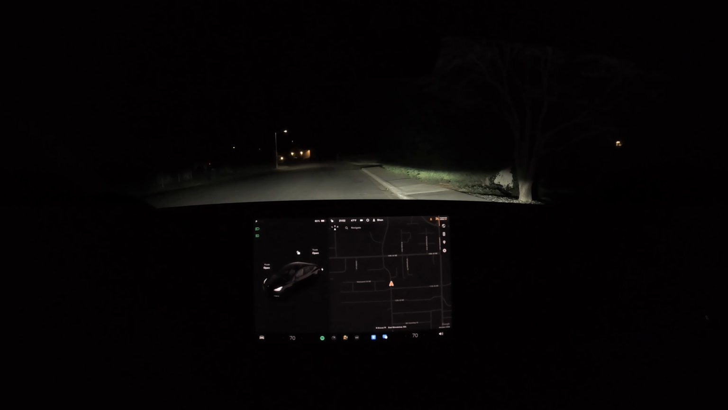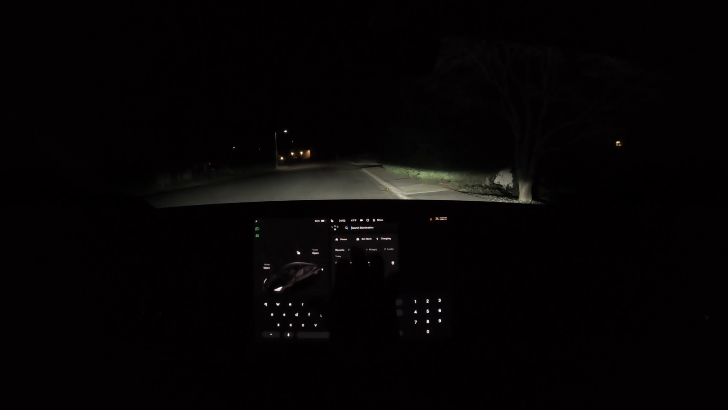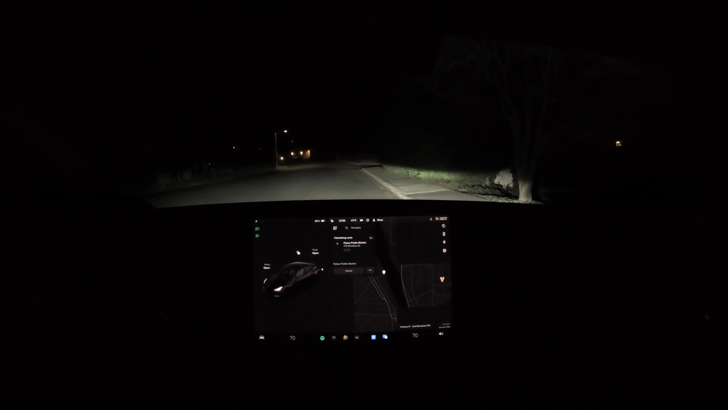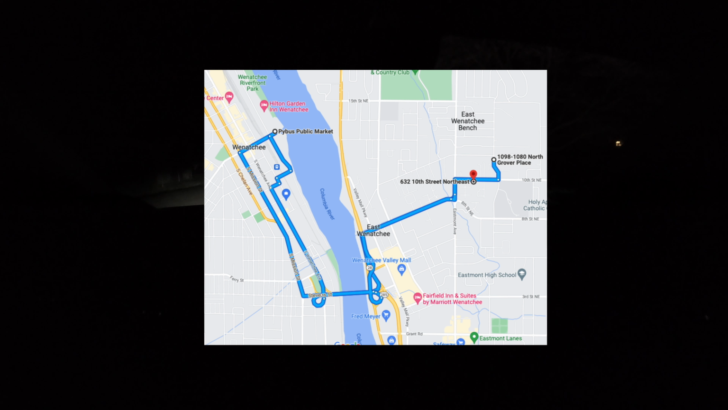So let's get our first route put in here. We're gonna go to Pybus Market, and here's an overview of what that looks like. I'm actually gonna put up a Google map picture of what my full route looks like, so you guys can have a look at where I'm going, and so you can see what turns are coming here.